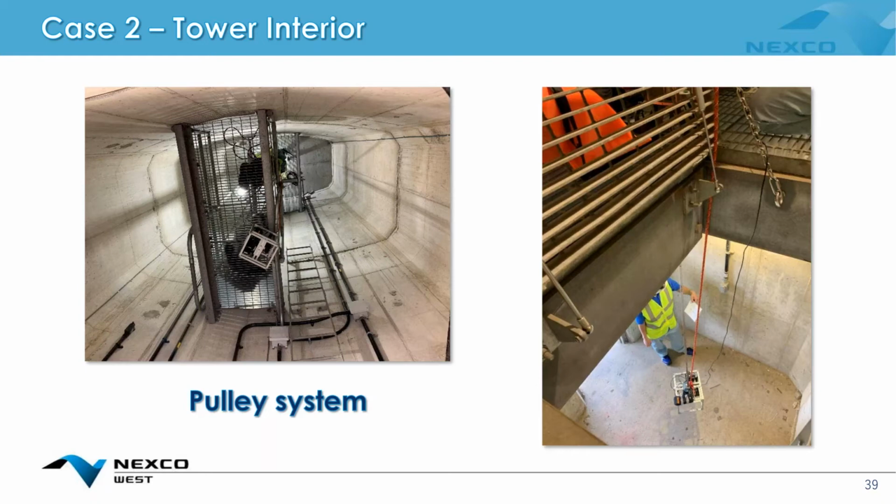For the tower interiors, we need to use a little bit of a unique system. And I think this is unique to us. I haven't really seen any other company use this pulley system before.